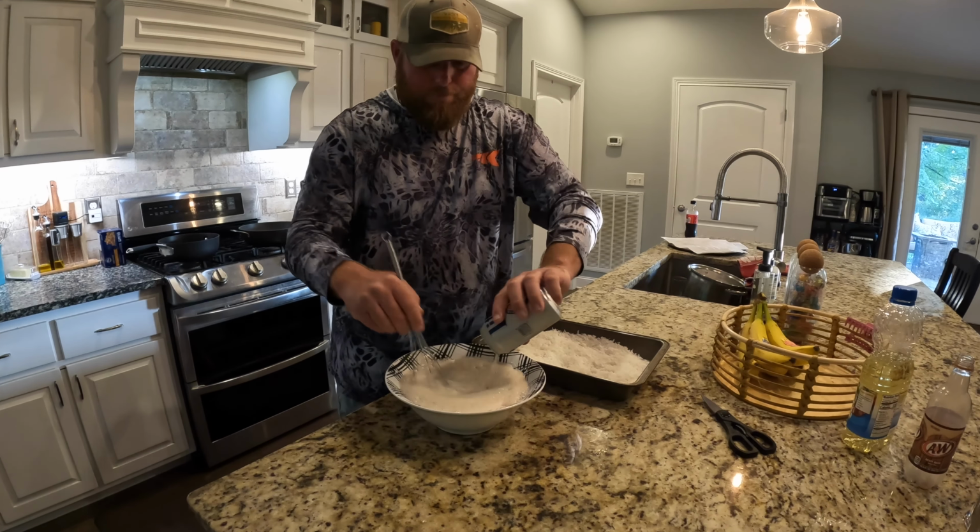Get your grease hot. We want it about 350 degrees, guys. Y'all check these fillets out. Those things are beautiful. That's what we're gonna start with tonight, guys. Our oil's getting up to temp right now. You guys need to try this recipe out.